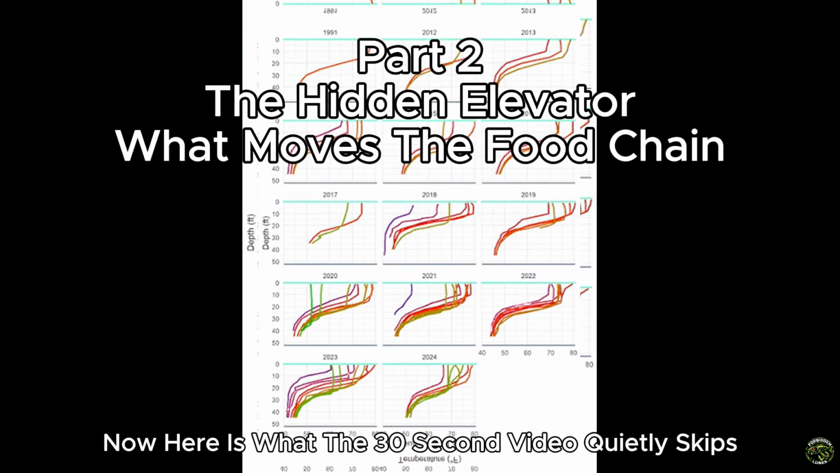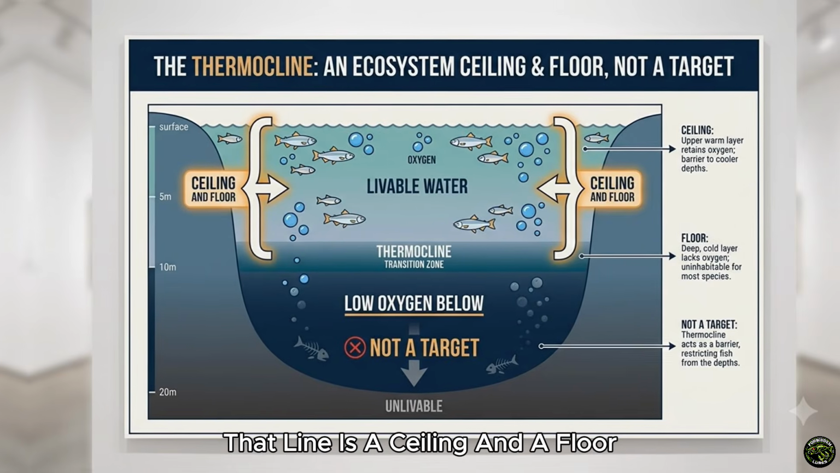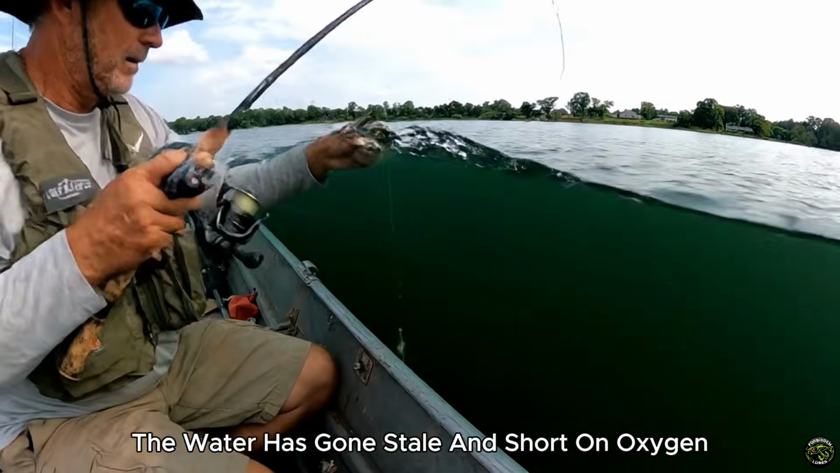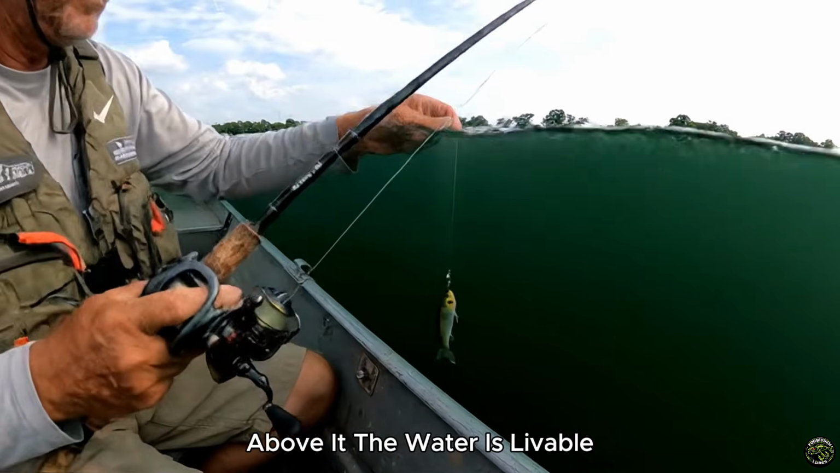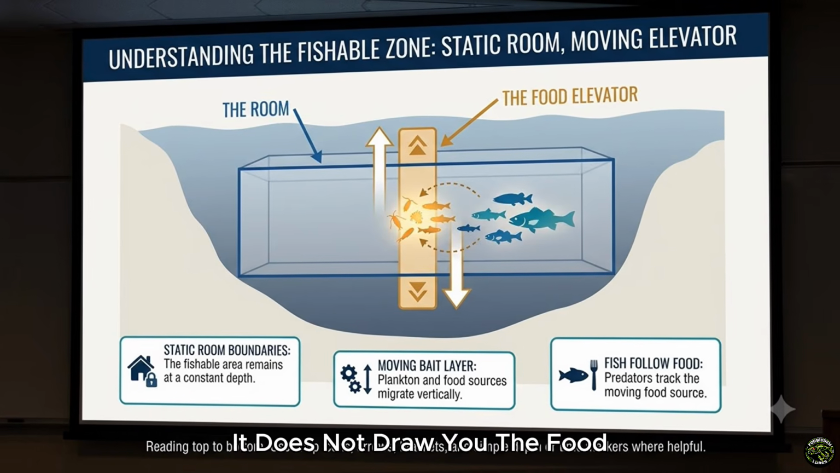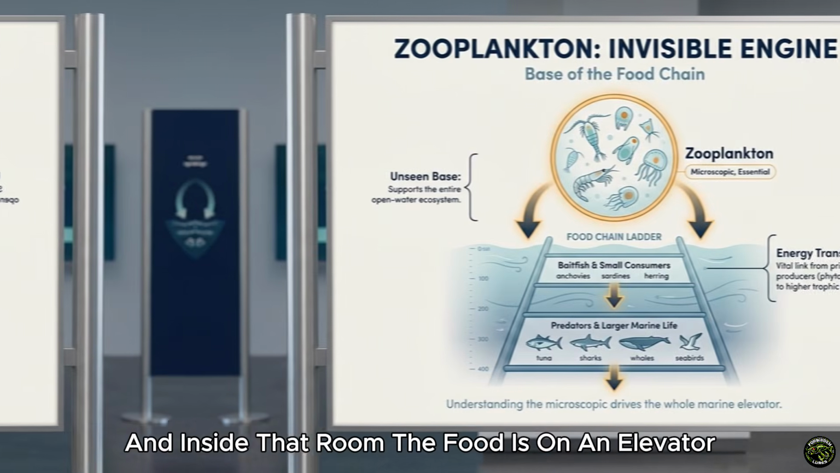Now here is what the 30-second video quietly skips. That line is a ceiling and a floor, not a target. Below it, in a lot of summer lakes, the water has gone stale and short on oxygen, so the fish can't live down there. Above it, the water is livable. So all the Thermocline really tells you is the height of the room the fish are trapped in. It draws you the walls. It does not draw you the food. And inside that room, the food is on an elevator.